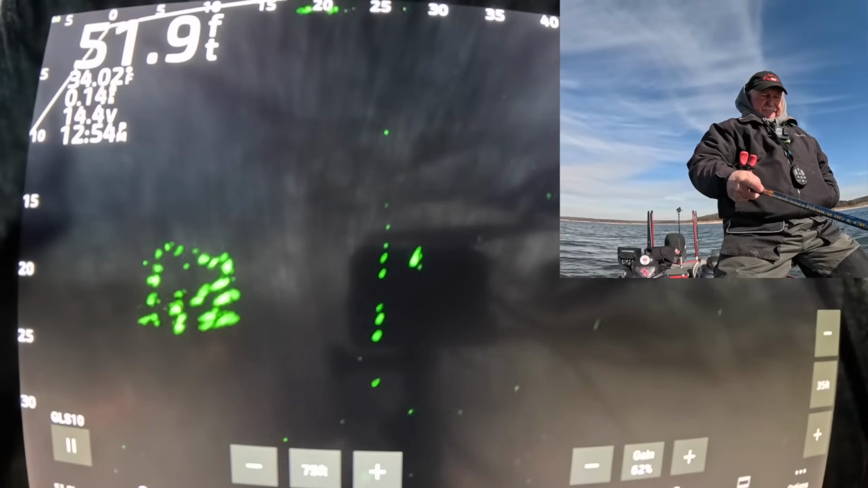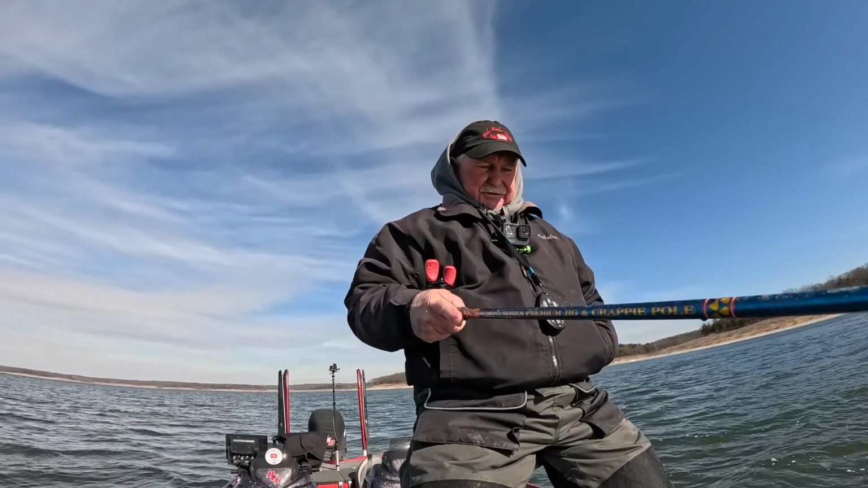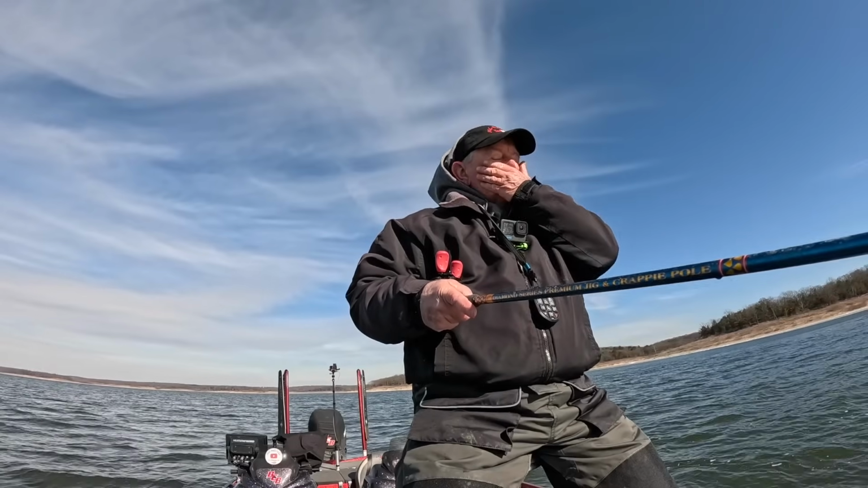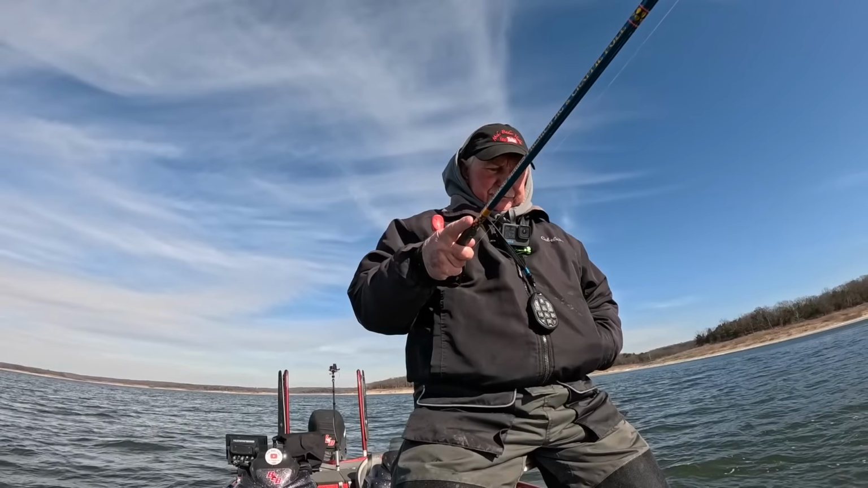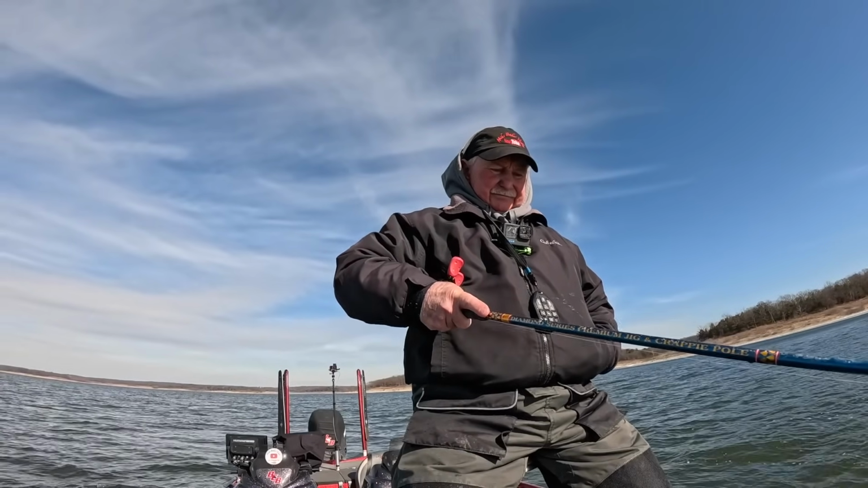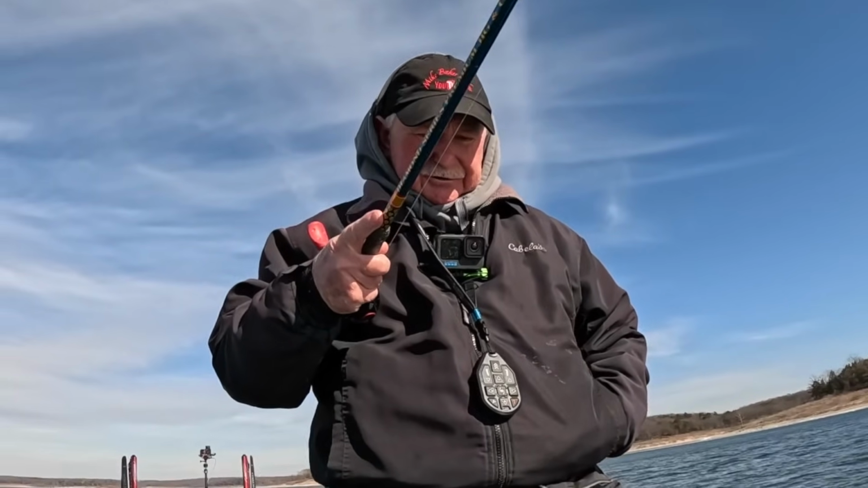They're deep. So I think you just got to get on a school and you might catch one or two or three. Get a real active school, you can catch quite a few, but sometimes you get on a school and there just might be one or two active ones. You pick them off and you just got to move on. Sometimes you don't catch any of them. It's good when you get a big active school and you can just sit there and whale on them.